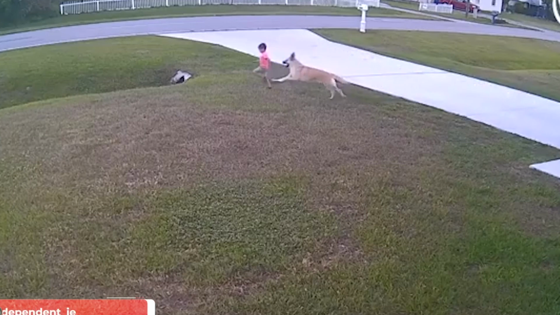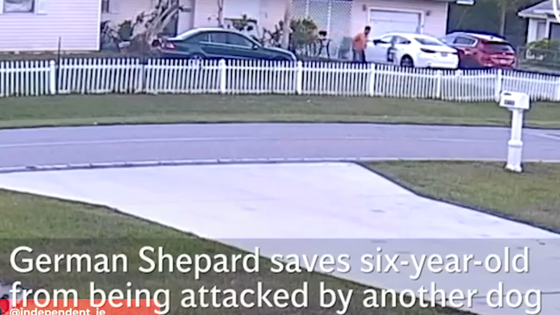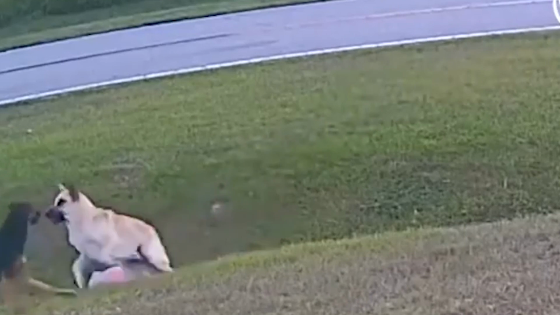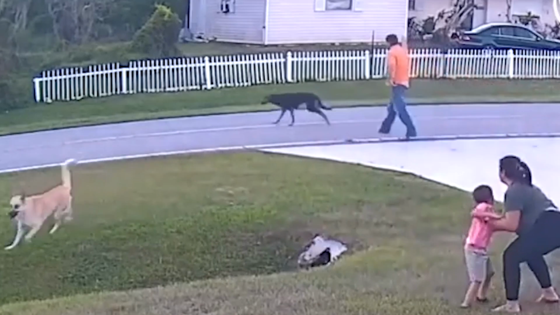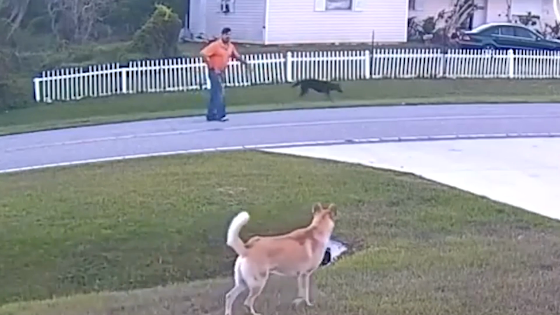This next camera capture starts in a very joyful way. Just a boy and his dog playing in their front yard. The boy and the dog both seem happy to be outside and burning off some energy. But in a matter of seconds, the entire video takes a turn. If you look across the street, you can see a dog that has gotten loose from its owners and is in a dead sprint for the 6-year-old.